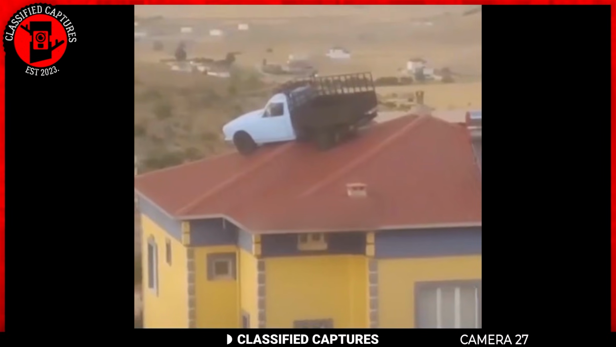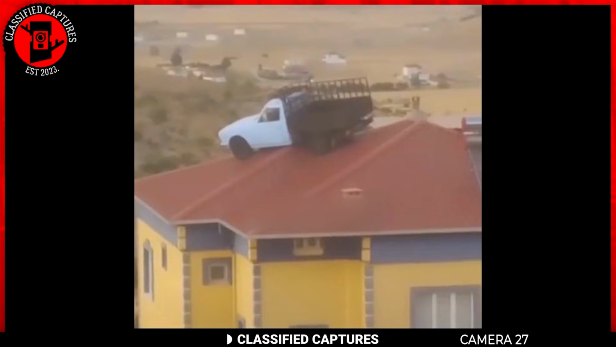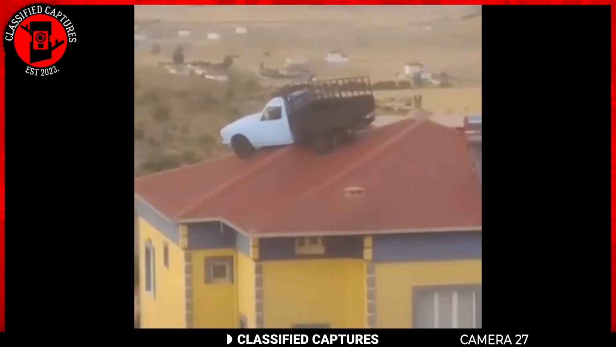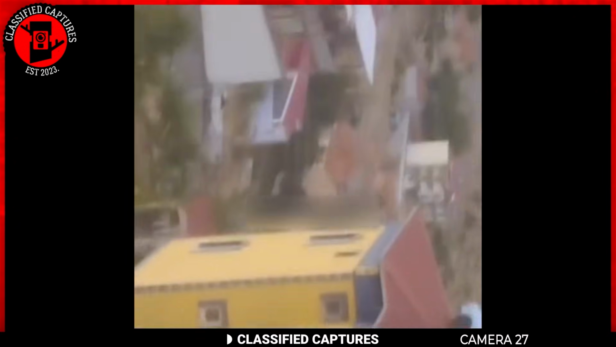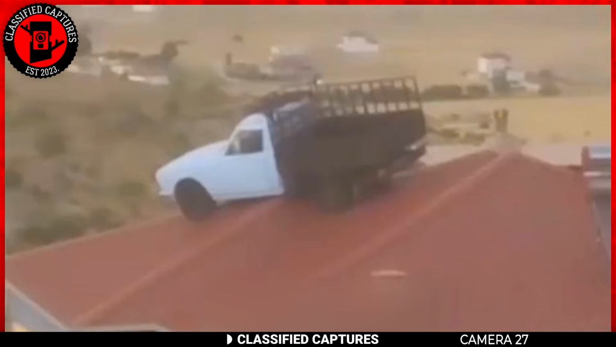Some things simply defy explanation. Take, for example, this baffling footage someone captured, a car parked on the roof of a high-rise building. This isn't just any building, it's one of the tallest structures in the area, towering over most others with numerous floors. The burning question is, how did the car get up there? There's no visible ramp or driveway that could have allowed it to ascend to the roof. Could this be a glitch, or is there a more practical explanation? Share your thoughts.